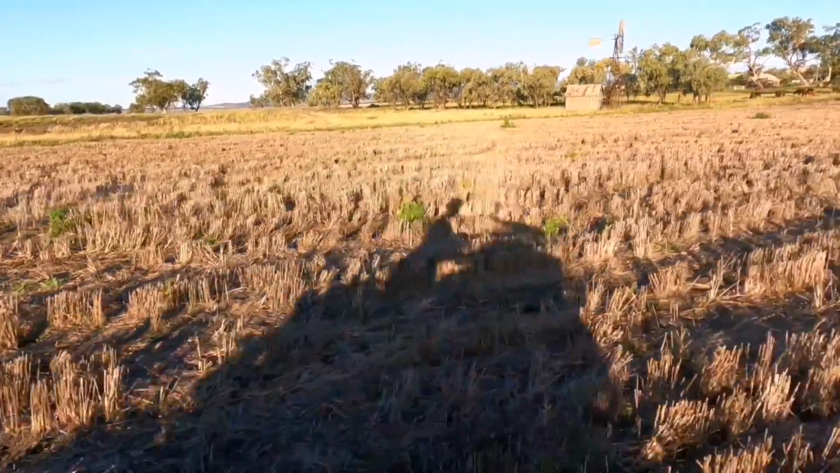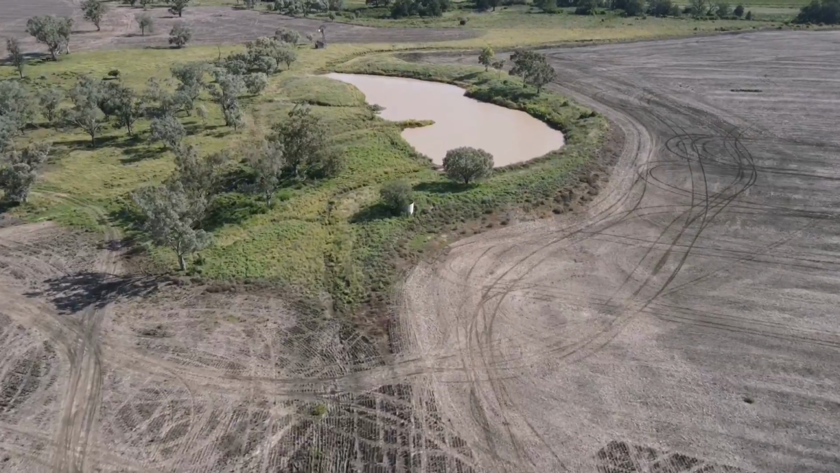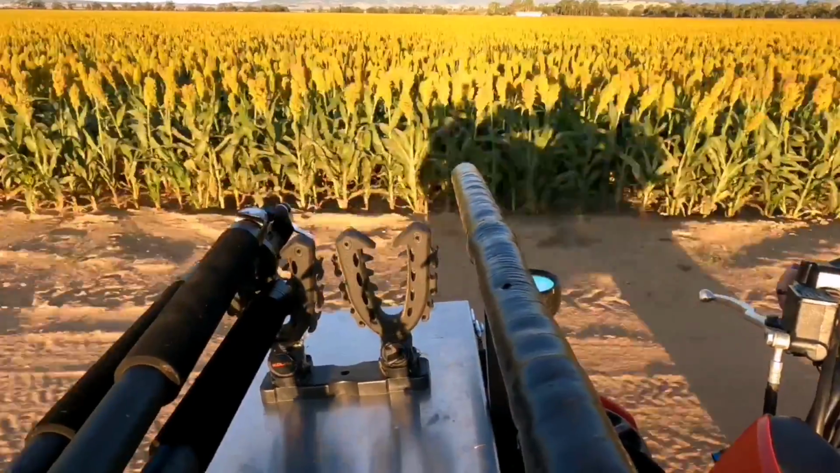I'm going to jump on the bike and go for a ride. I'll put the drone up and check some of his crops and a few of the dams. It is reasonably warm today, so there could be some animals on that water. I need to check a few boundaries as well.